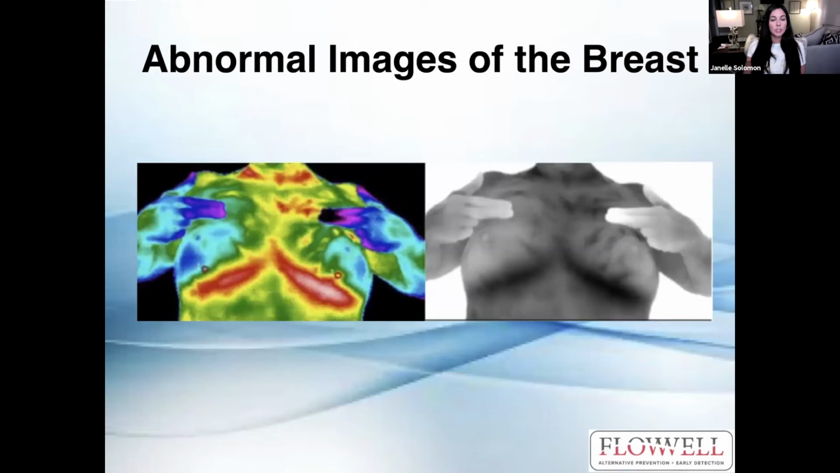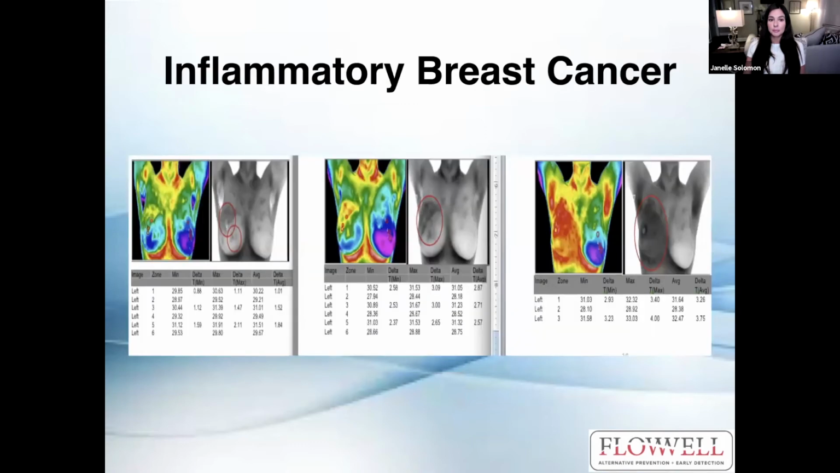This is an image we do from a different angle underneath the breast. Again, it's that same woman who had the thermal activity going on in the upper left breast there. Inflammatory breast cancer is quite rapid a lot of times, and it's not detected by mammography. It can very quickly increase in heat. Like this woman, every 3 months she did a screening, and she was monitoring her cancer, and it very rapidly progressed. So please stay up to date with your thermography screenings when the interpreting doctors are recommending for you to do so.